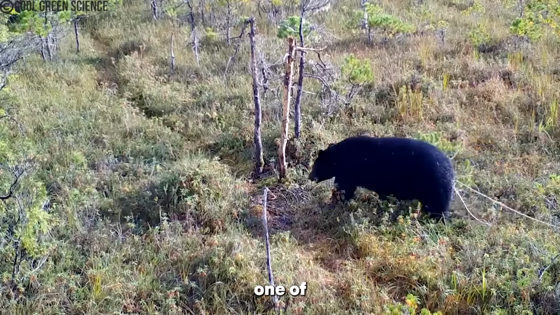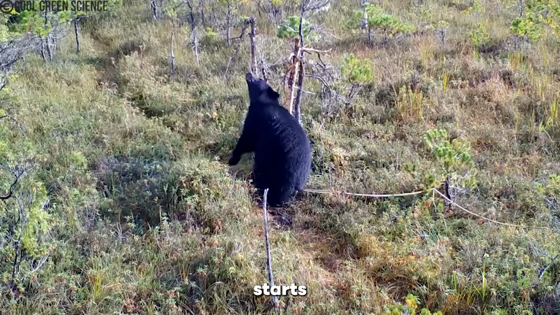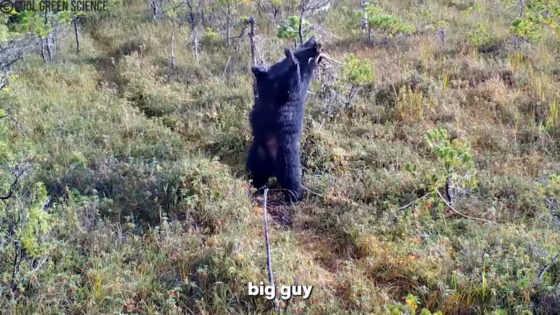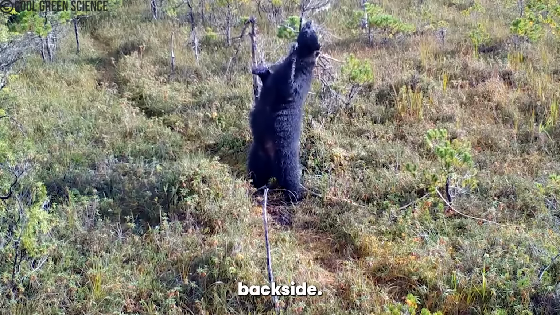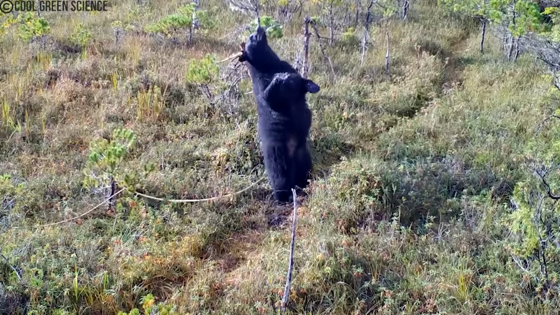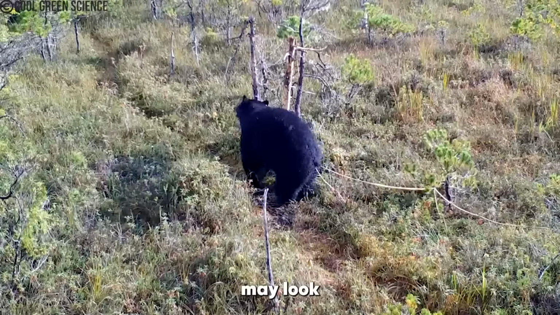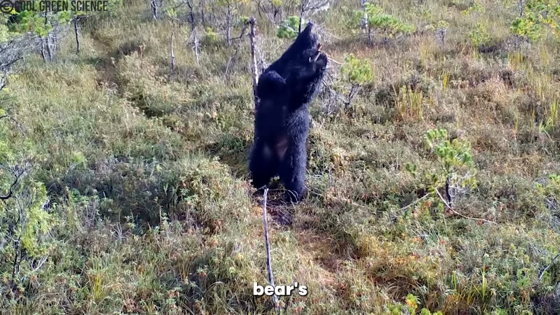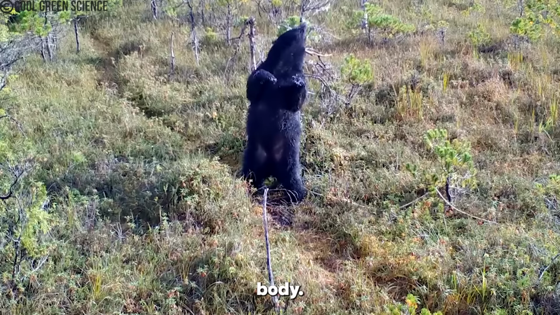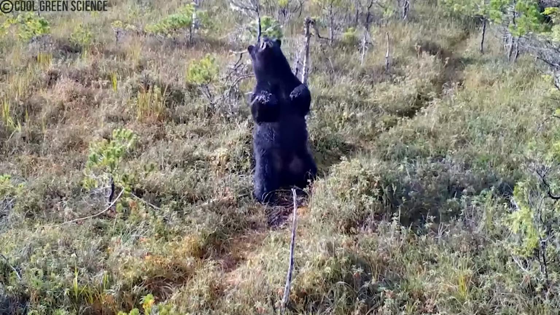A trail cam captures one of the most bizarre things ever recorded as a bear walks into the frame and starts behaving strangely. Upon closer inspection, though, you'll realize that this big guy has something dangling out of its backside. That may look like a rope that's somehow stuck in the bear's body, but it's actually a real tapeworm that's invaded the poor guy's body. What's worse is that despite its distress, the bear just can't get rid of it.